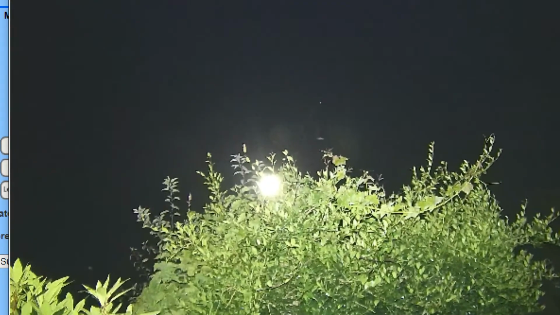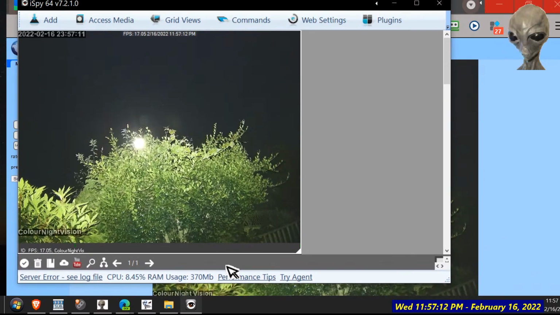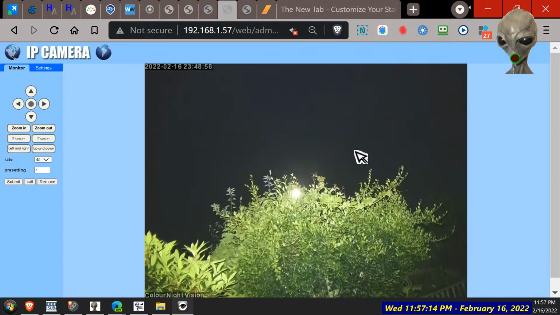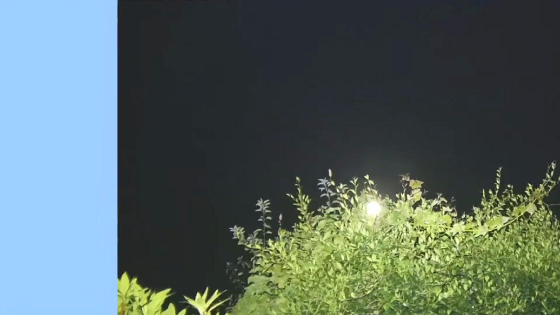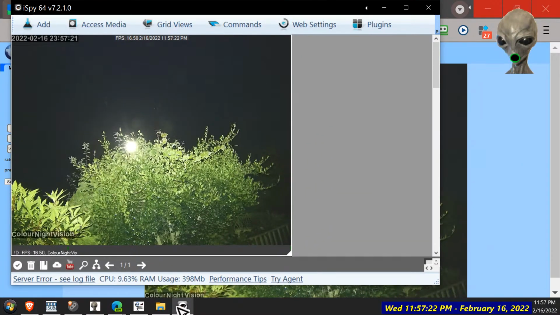Something landed in the tree there, look. Some sort of moth. Can see a star there too now. I think that's more pixels, that one. I think that might be the main stream where it's doubled the amount of pixels to what's on here. I don't think it's the same quality. That's one benefit of using iSpy.